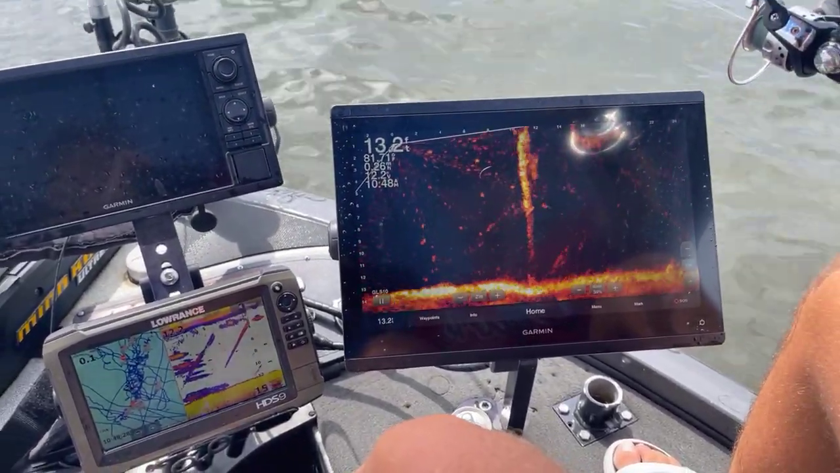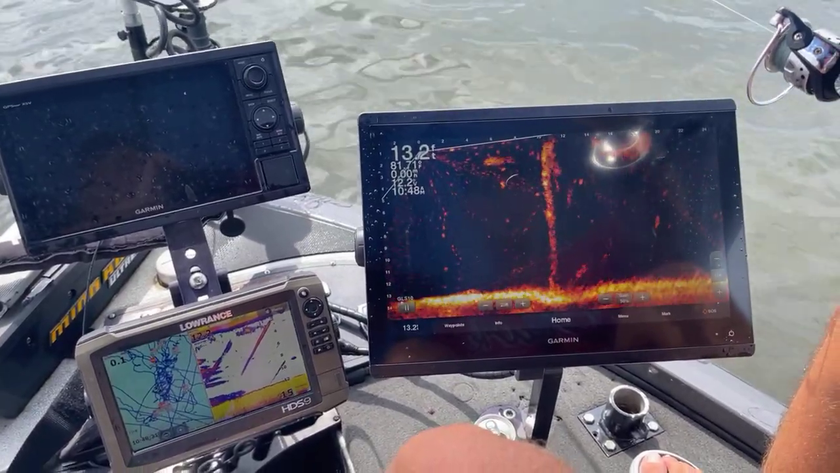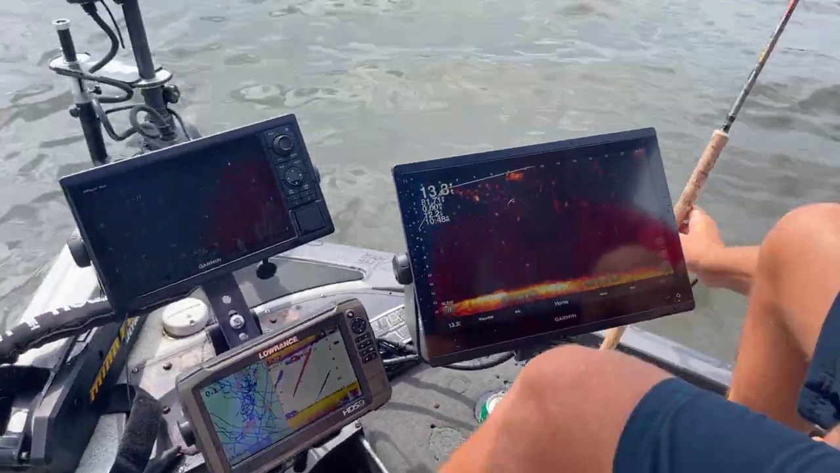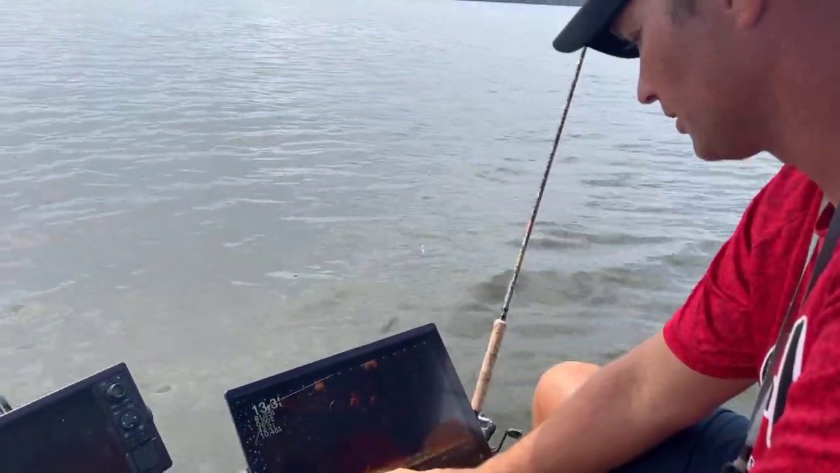I know he was right in there, right about that 7-foot mark, and that's where we had been catching our fish at, and I got no reaction. It didn't spook or anything, so it's probably just a knot on the side of the tree.